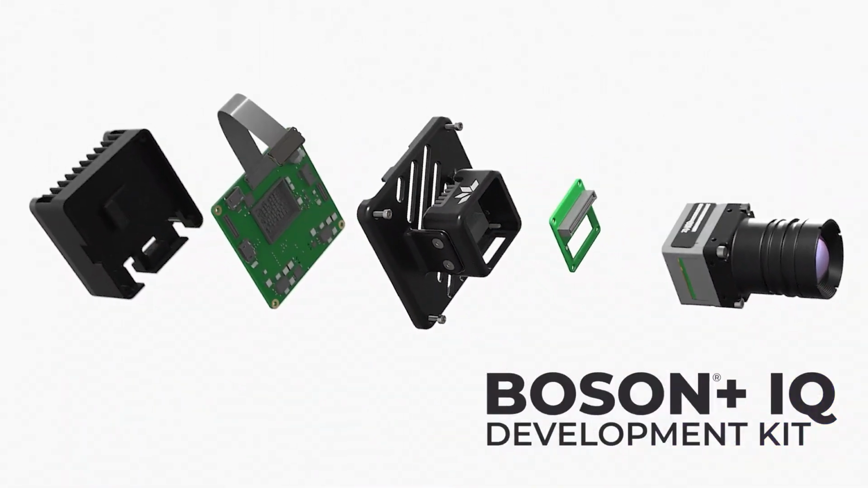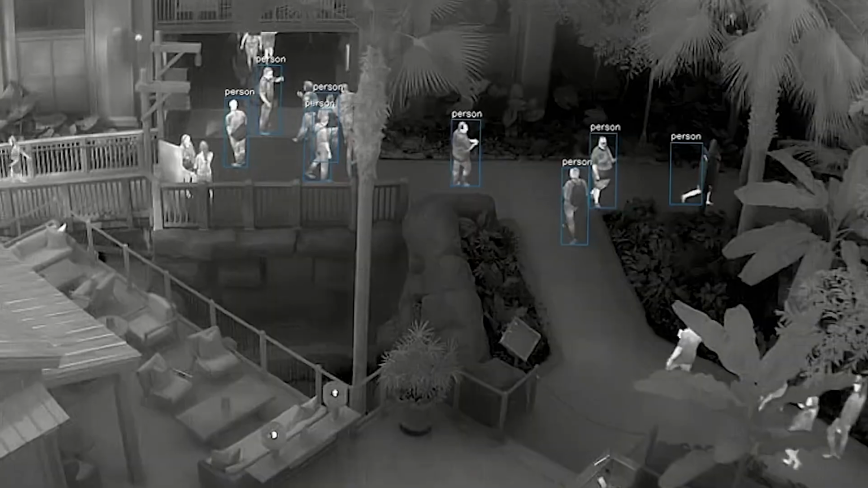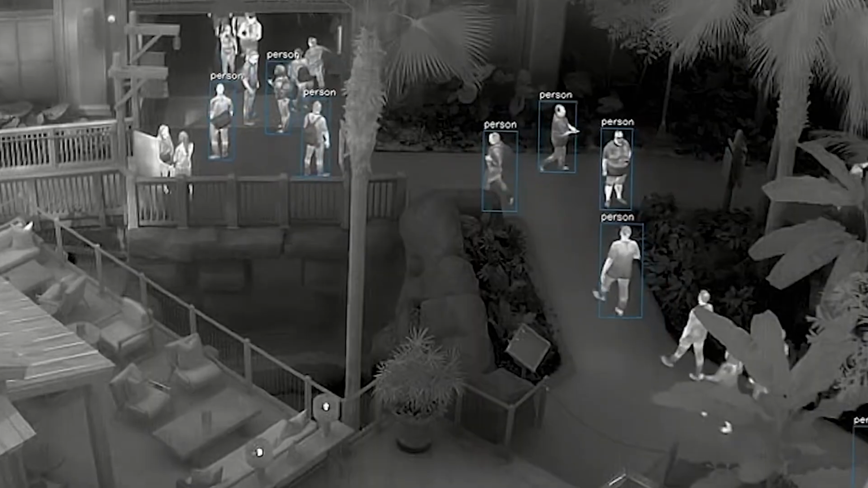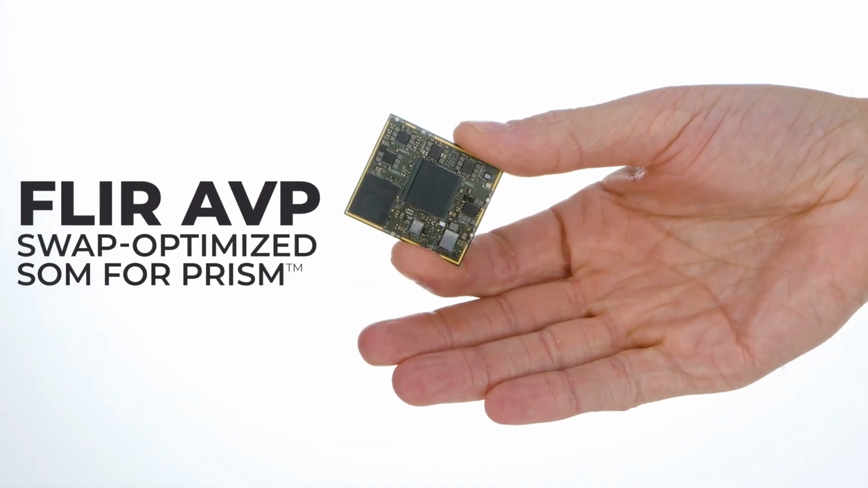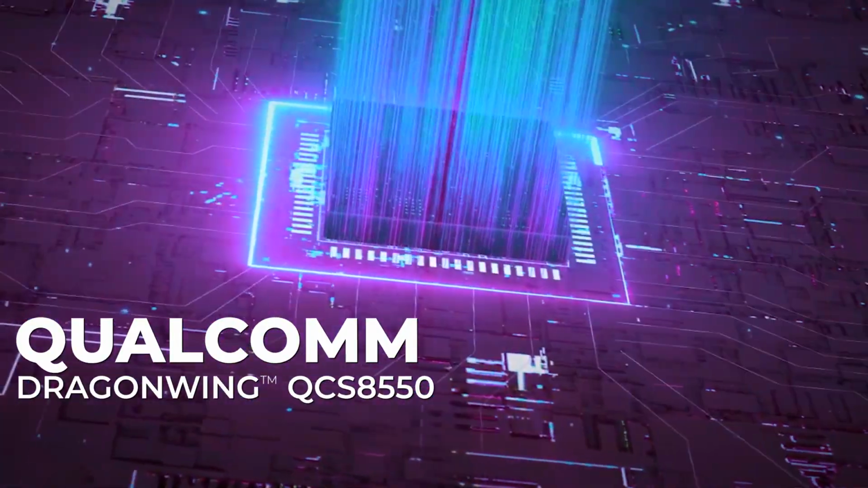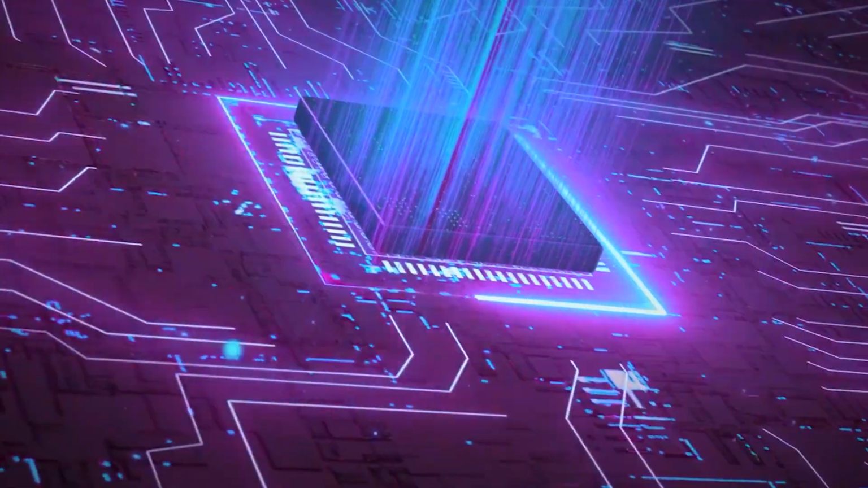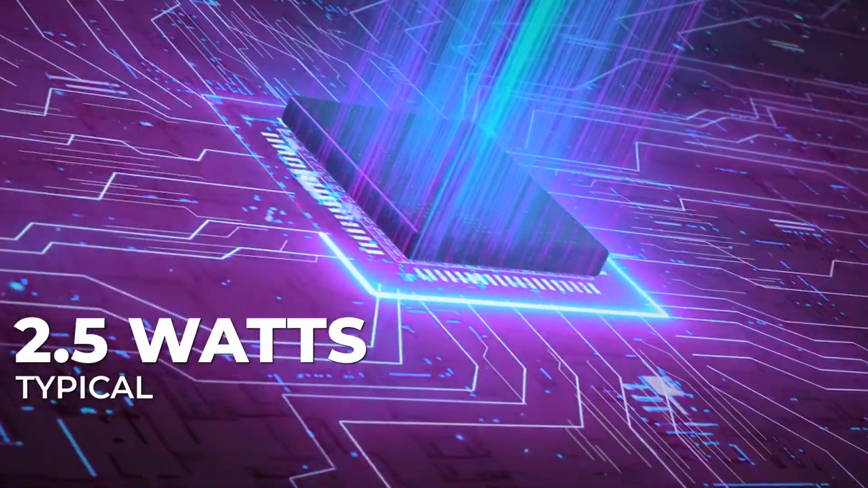Introducing the Boson IQ Development Kit, a reference hardware design and software development platform to evaluate and develop thermal sensing with AI at the edge. Developed on the FLIR AVP, featuring the Qualcomm Dragonwing QCS8550. The kit delivers 50 trillion operations per second, and the typical power addition is just 2.5 watts.